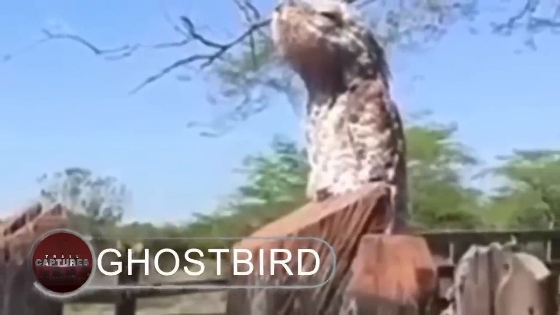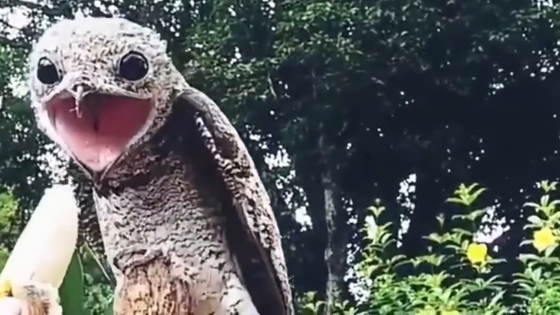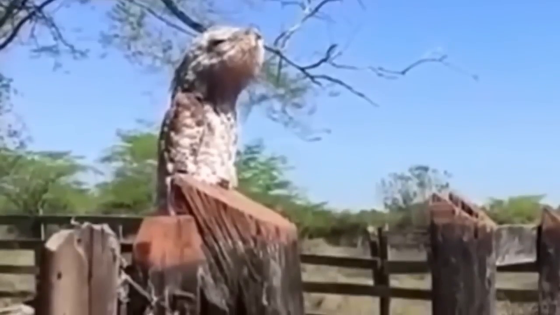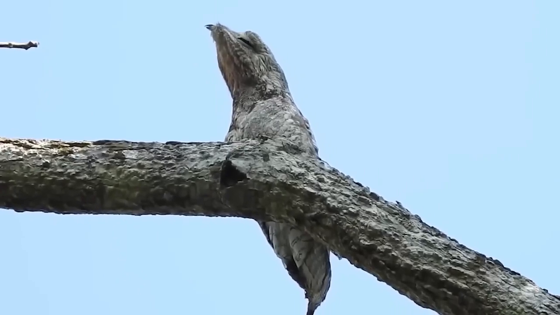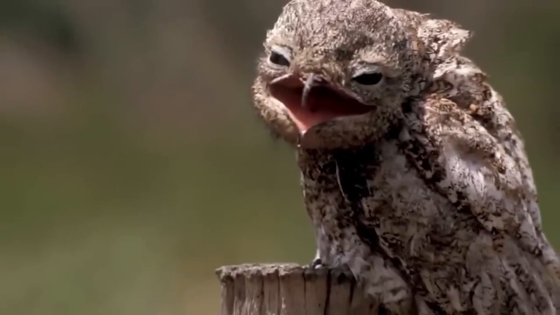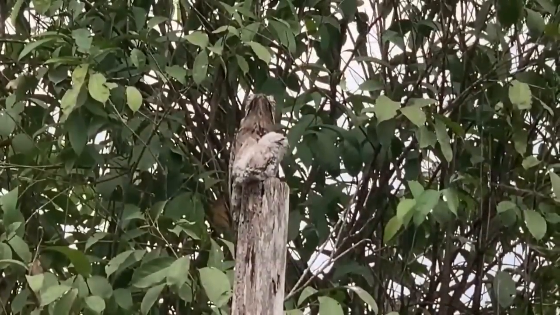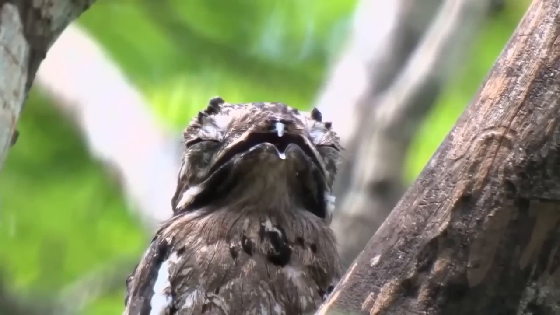Ghost bird. Talk about an eerie surprise! Imagine mistaking a ghost bird for a harmless piece of wood. The great potoo, a nocturnal bird renowned for its unsettling camouflaging abilities, is this grumpy-looking beast. These skeletal birds, found in Brazil and Mexico, give you the creeps. But fear not, they are largely benign and content to live in their forest habitat. So the next time you see a strange-looking bird, hold off on drawing assumptions. Perhaps it is merely a ghost bird keeping watch over its eerie realm.